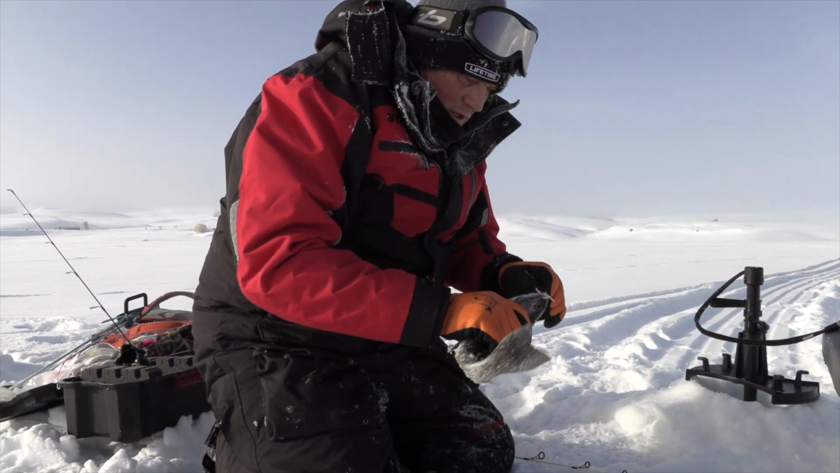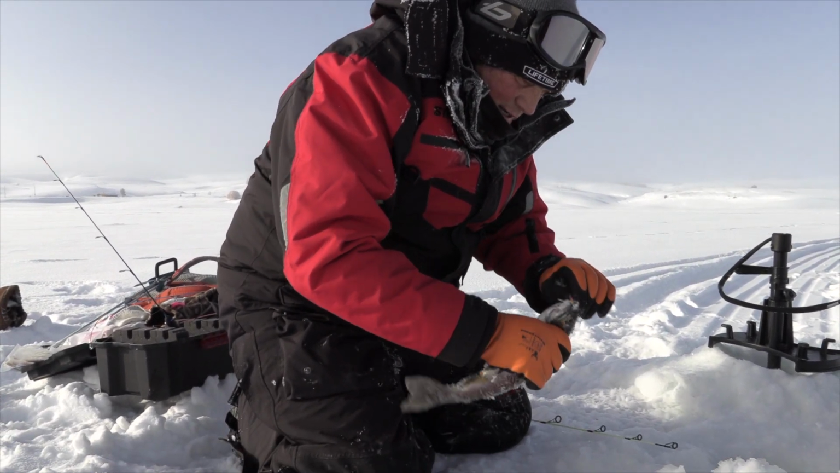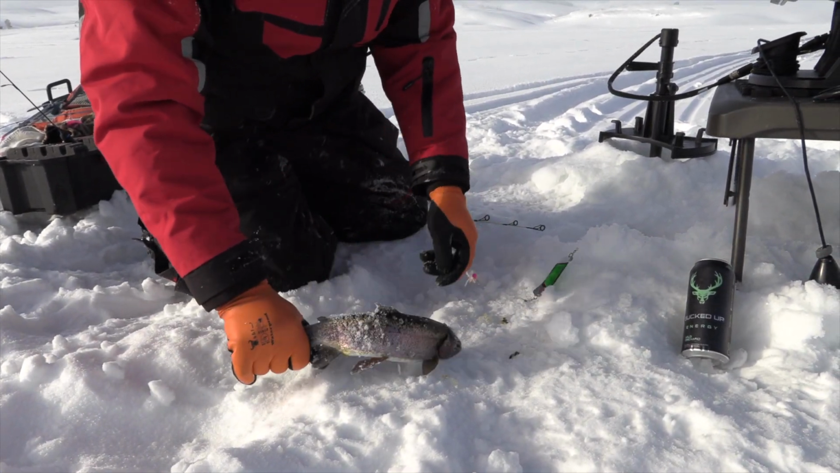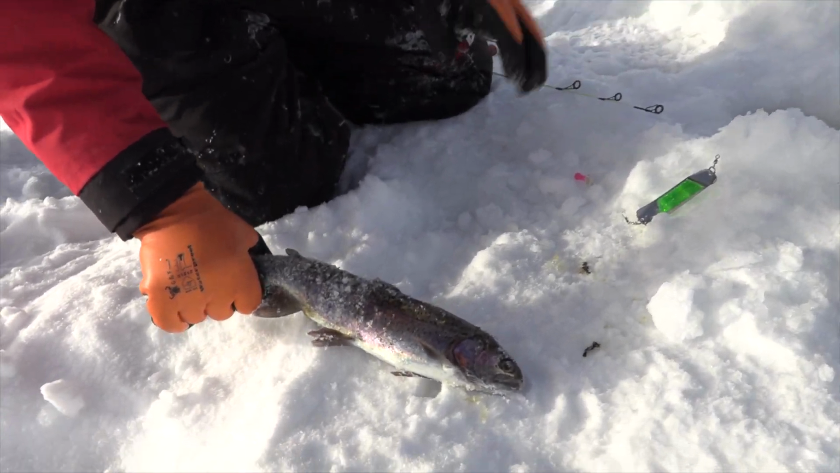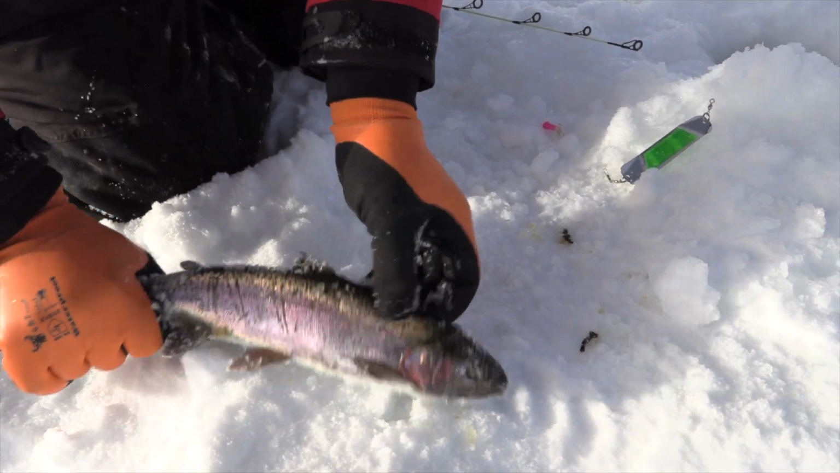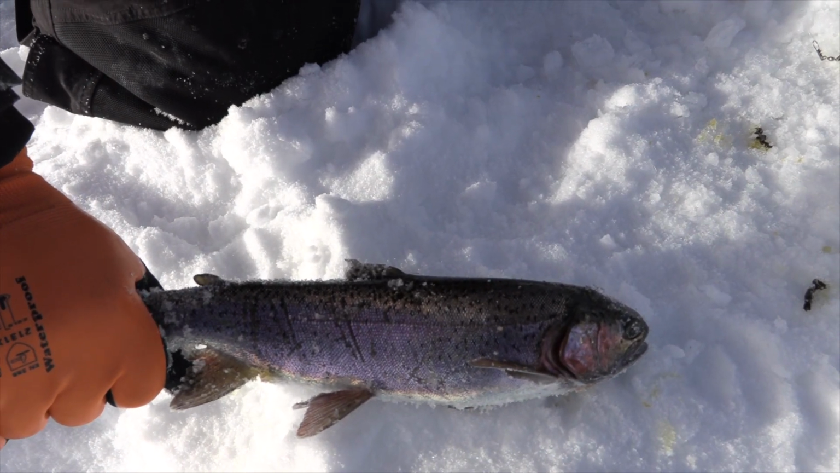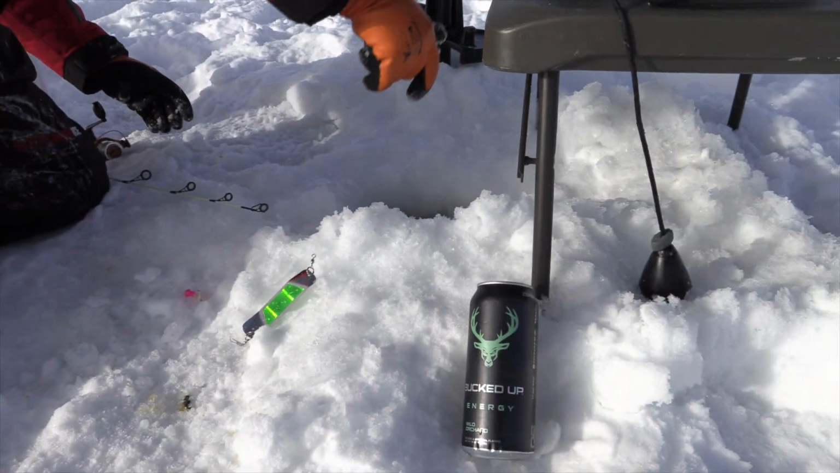Check it out. Let me get this guy unbuttoned. Little bow. Nice little fish. Look at that. Good looking little fish. Good colors on him. Look how pretty. Put him back, let him grow. Somebody will whack him later this summer.